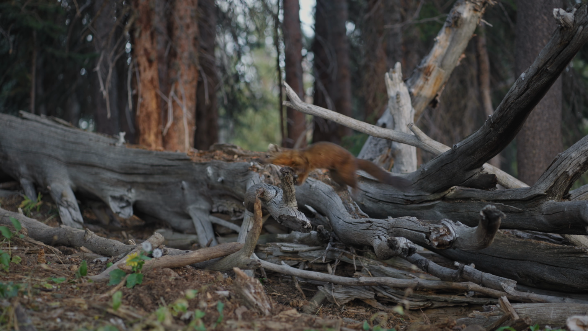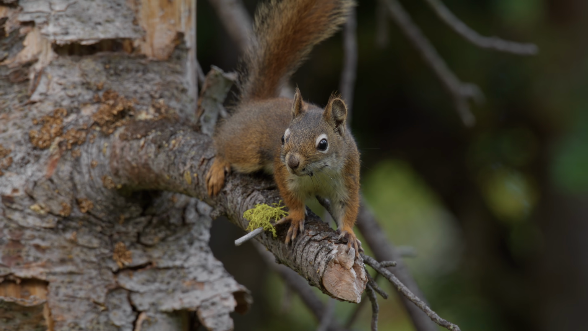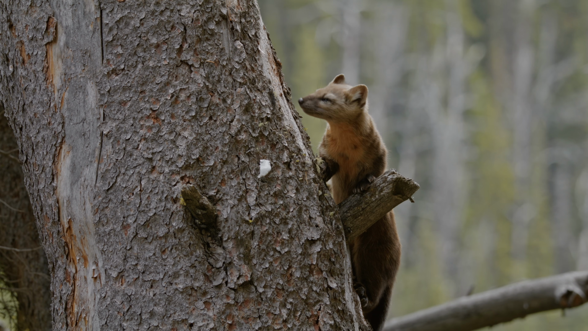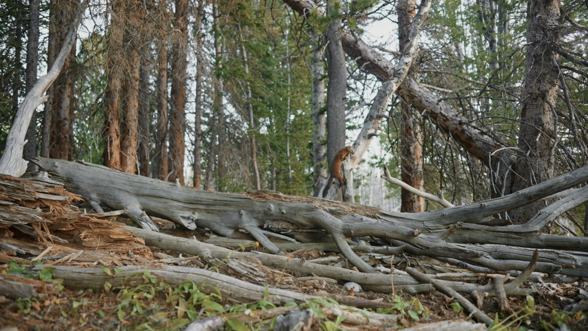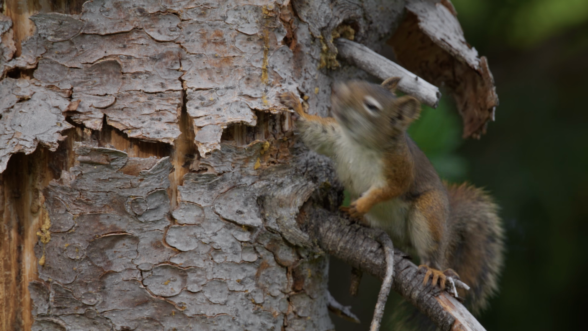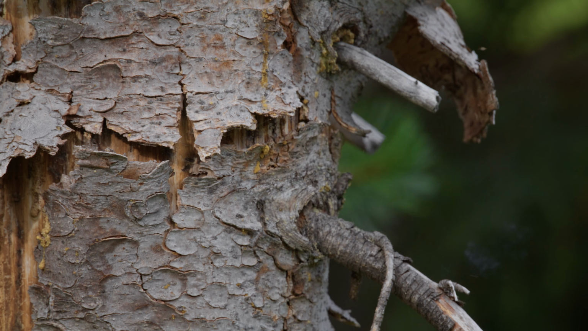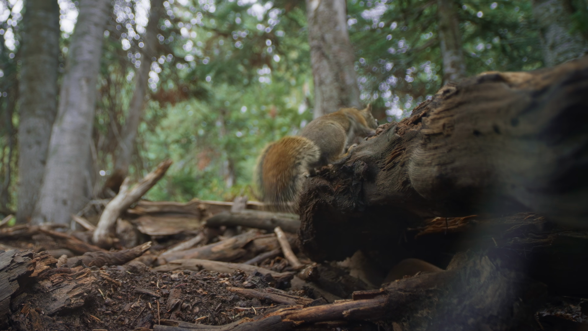Martens visit regularly, they feed on the pine seeds, and they're also known to hunt squirrels, so the squirrel's really cautious when one's around. Then there's the long-tailed weasel. This is the marten's smaller cousin. The squirrel is a lot bolder with these guys.